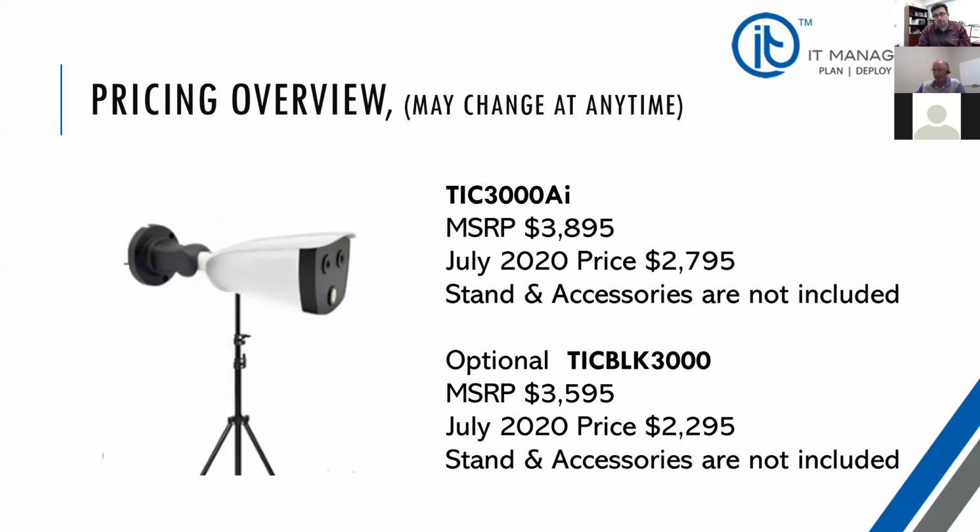The TIC 3000 is the entry-level or mid-level camera, as we call it. For us it is the entry, but trust me, compared to some other products, they are actually not entry, they are mid-level products. This product is listed at $3,900. The price is $2,800. It does not need to have a black body camera, meaning that if you do want to increase its accuracy later on, you can add the black body camera to it.